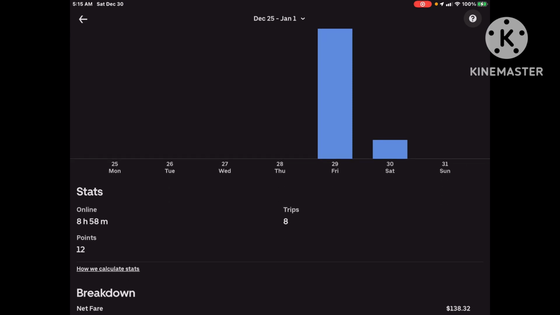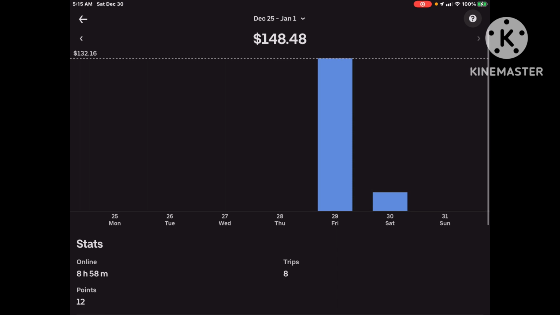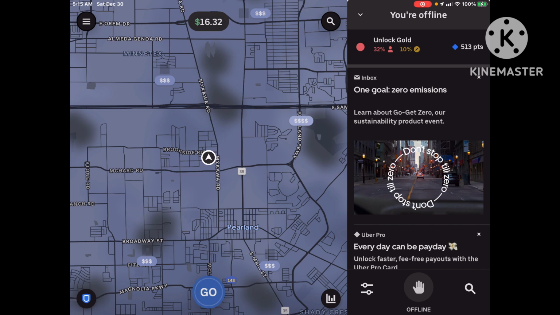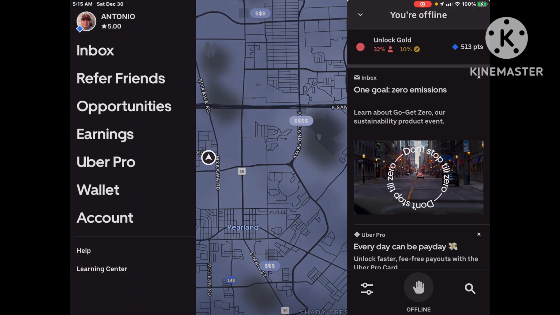Just shy of 9 hours online, because I never go offline on Uber. So 148.51, and then I think I already had a couple of dollars, maybe like $3, on my Uber app.